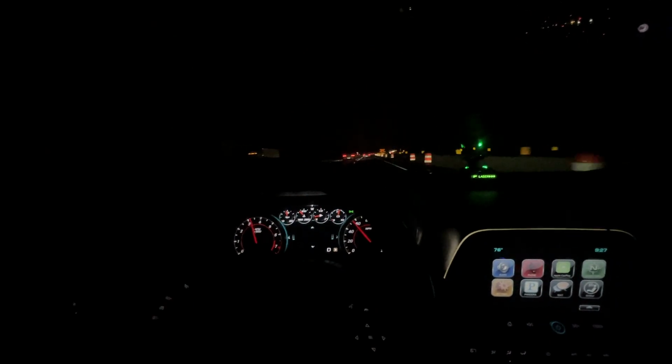Fuck it, let's do it. Oh shit, somebody on the side of the road. Oh, we got a laser. Alright, we good. Oh, my damn windshield is foggy. Damn.